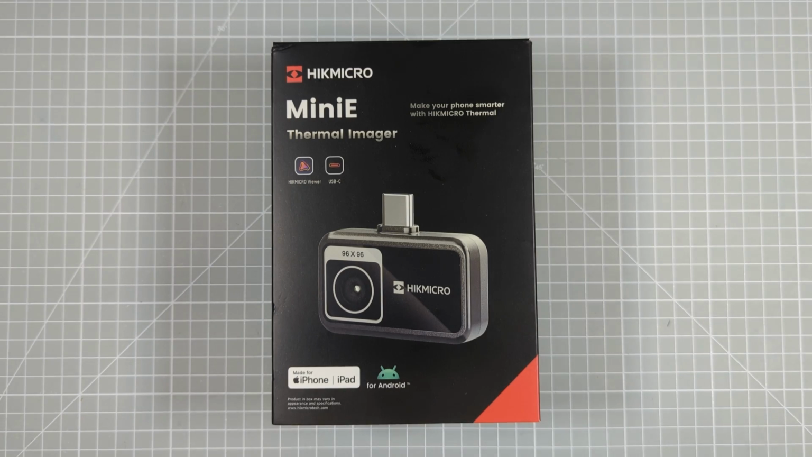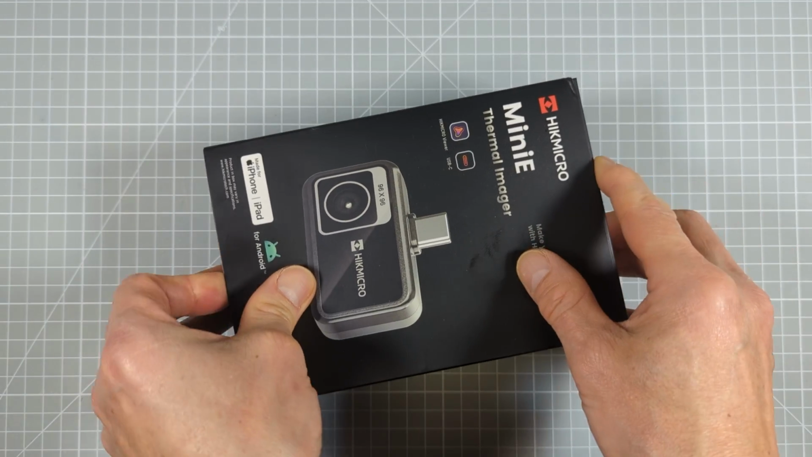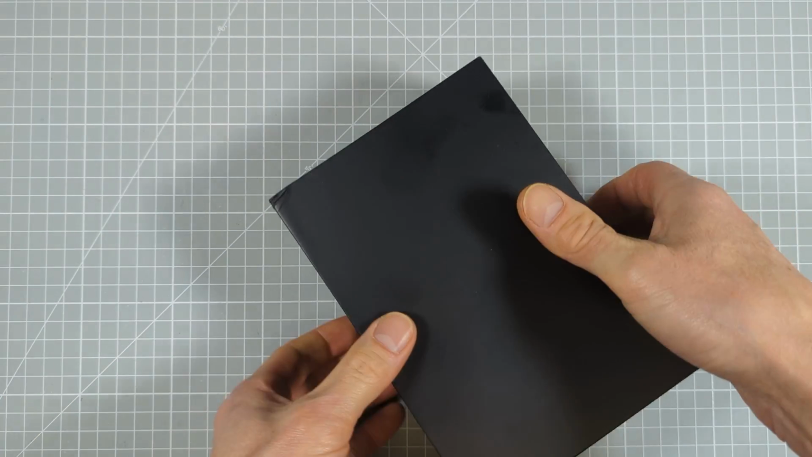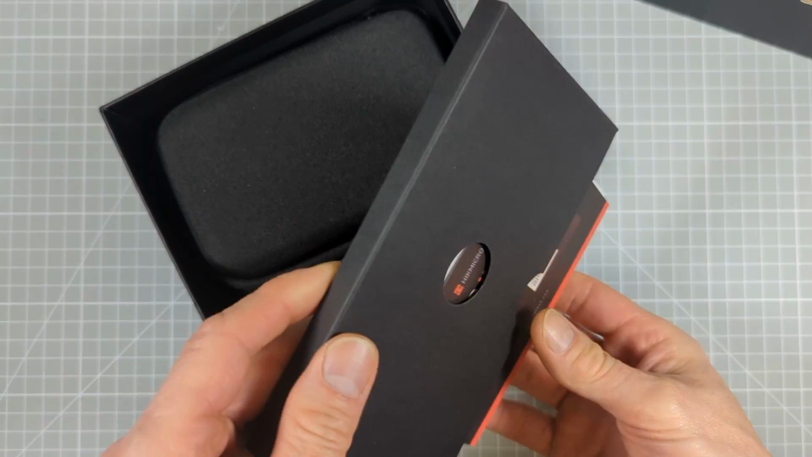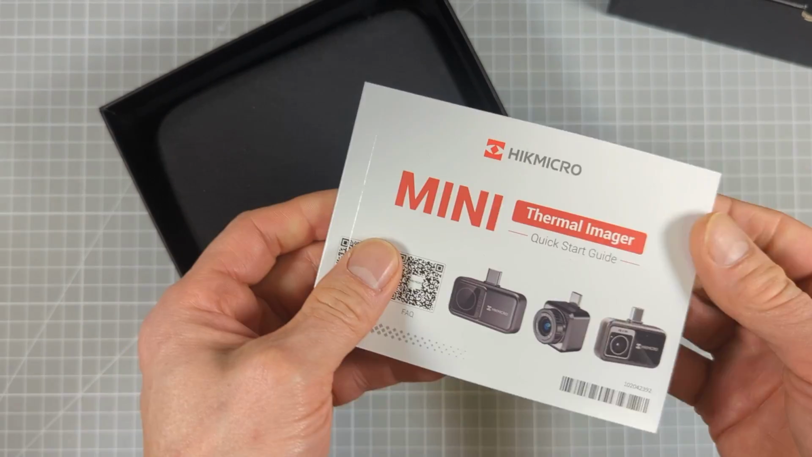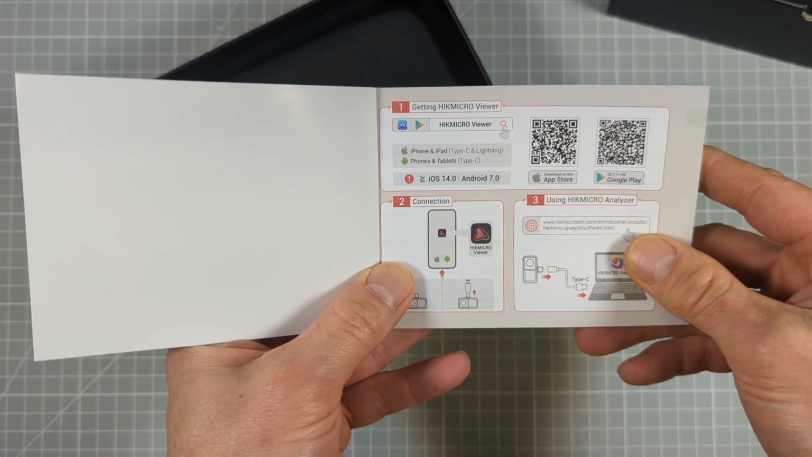So although this is a lower priced thermal camera, it is actually very high quality, and that becomes apparent right from the first packaging. So it comes in this really nice box, and it's a very nice smooth fit for this one. So let's get that open there. So it comes with a user manual. Again, these cameras do require a bit of knowledge how to set them up. So this will take you through how to install the app and connect it to your phone.